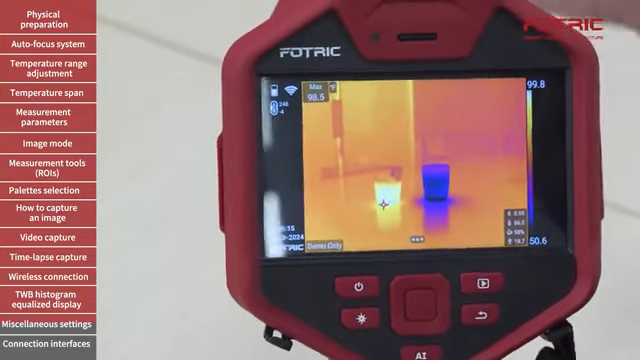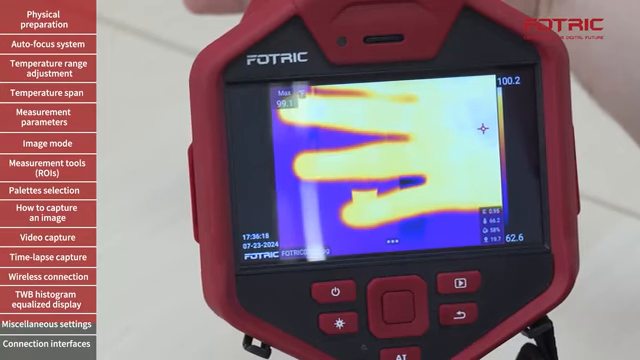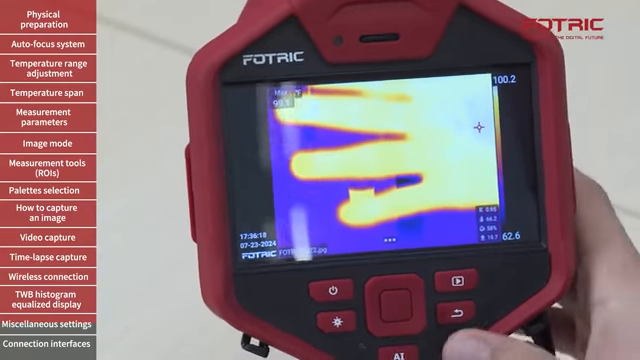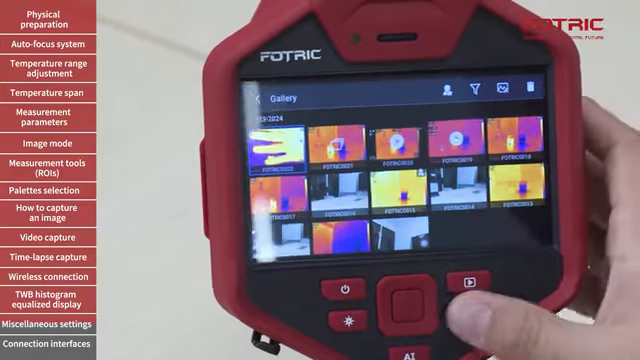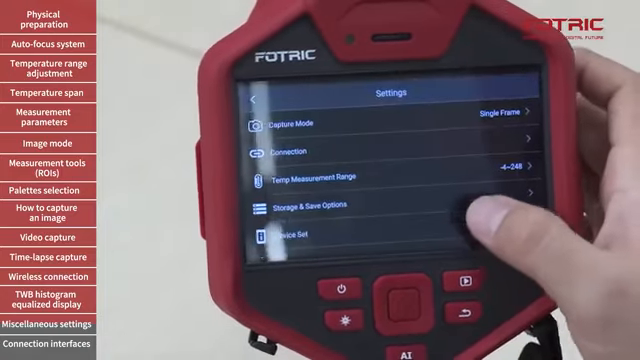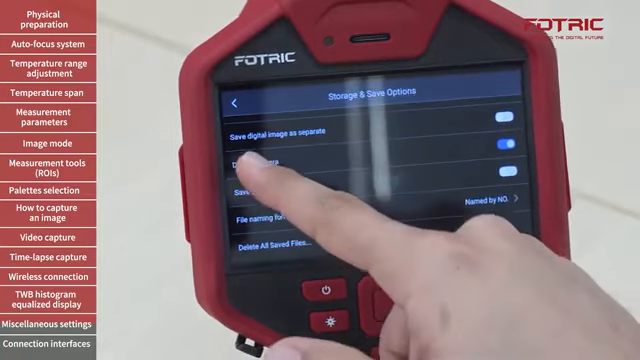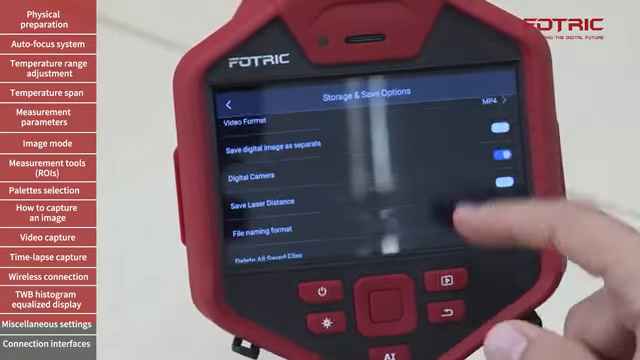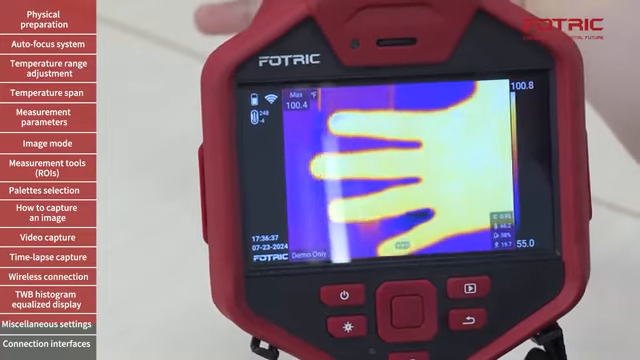So if you see here, I'm going to take one picture, the flash is activated, it illuminates my hand, and if I save that image, we will see, well, I need to turn on the digital camera additional picture. So save digital image as separate. Do that once again.